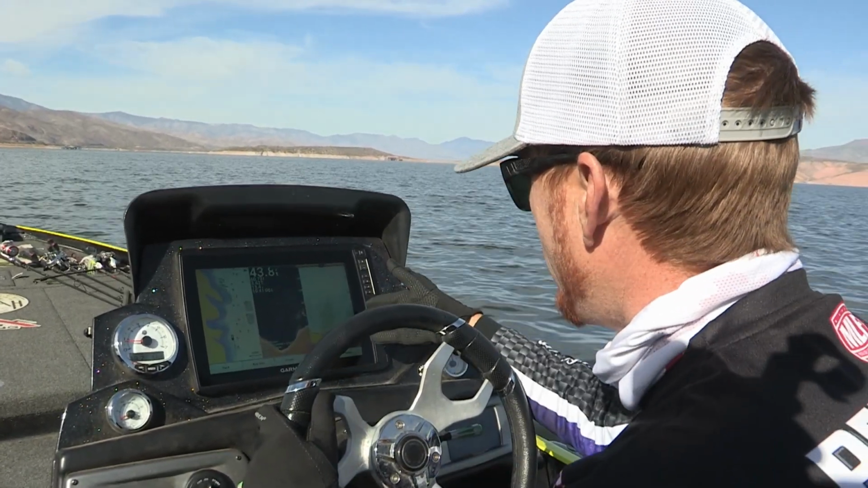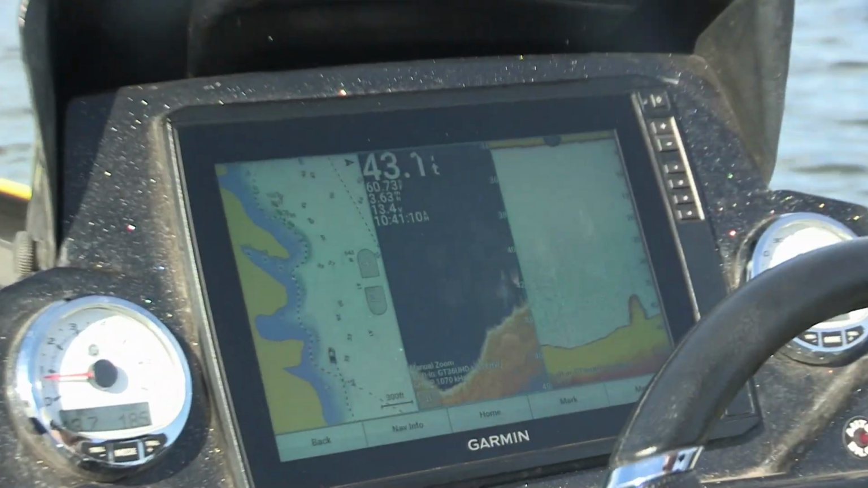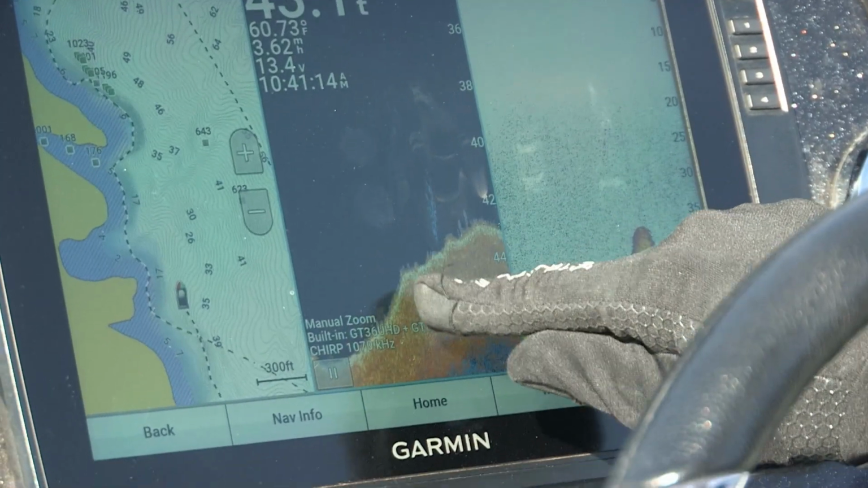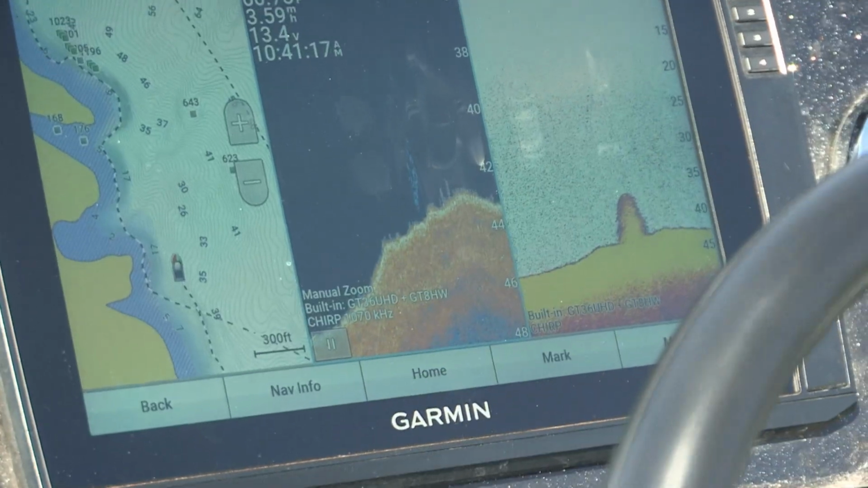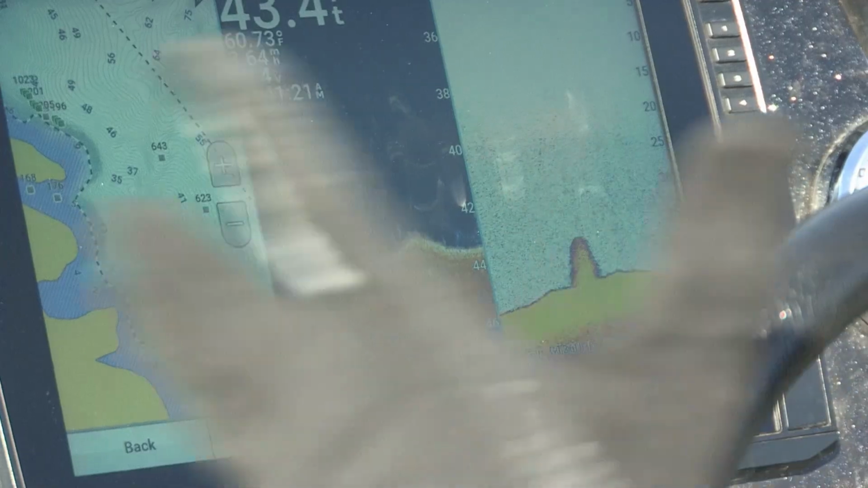Like we see what looks like a tree right now on the 2D sonar. We look over at the clear view and we can clearly see that's a tree. You can see we're idling over. The rocks show up really, really well over here on the clear view, and on the 2D right there, they don't show up quite as well.